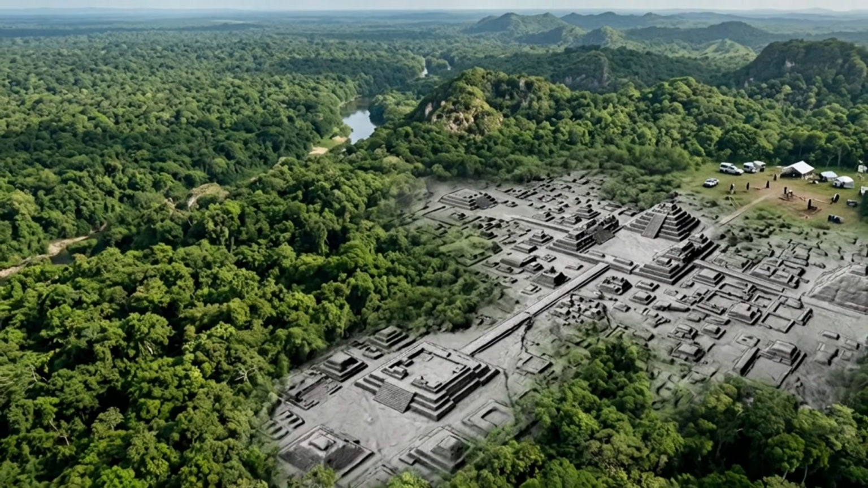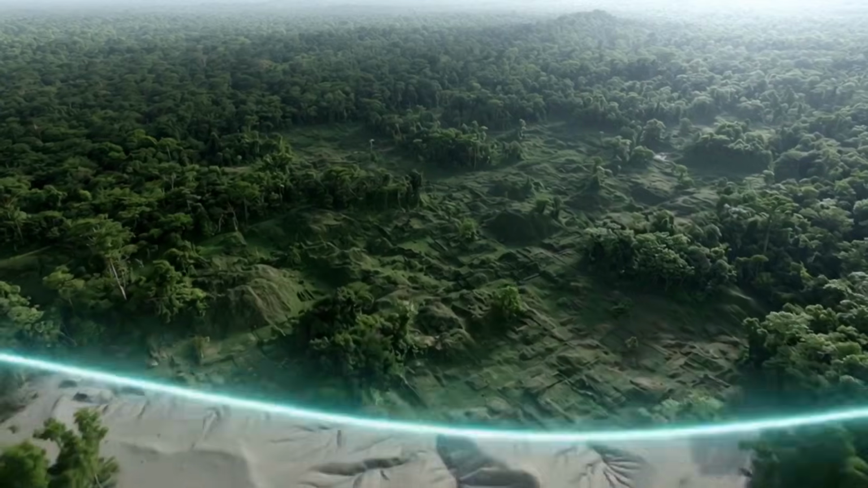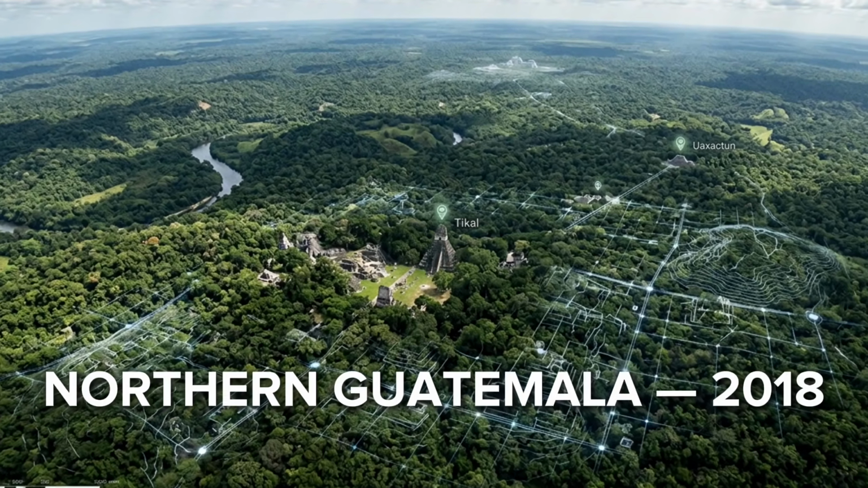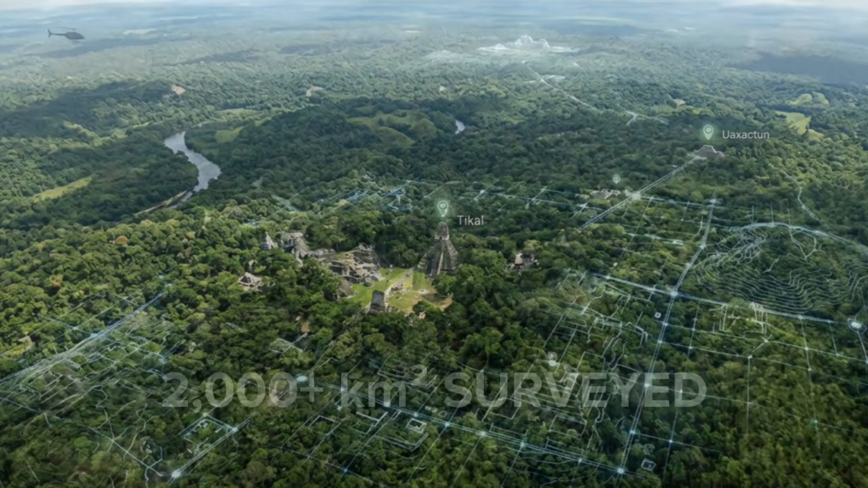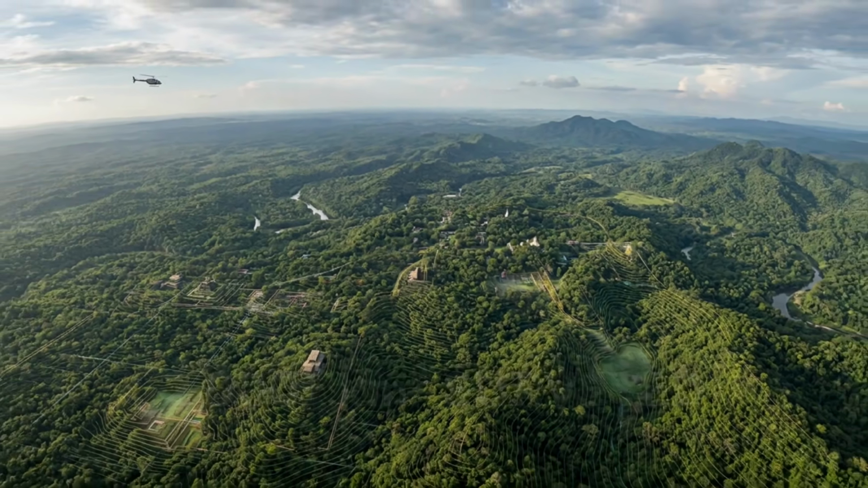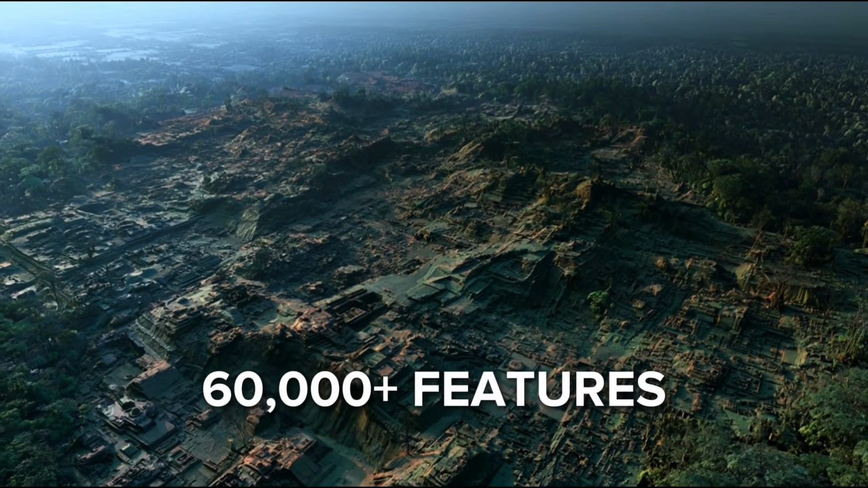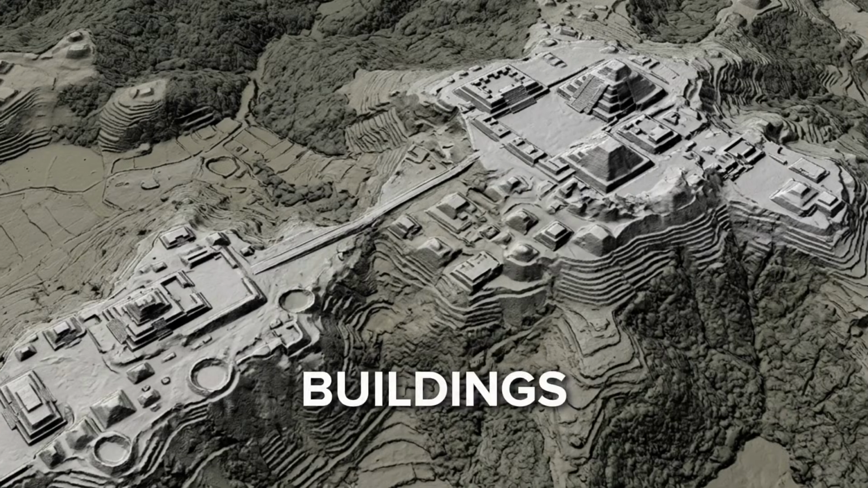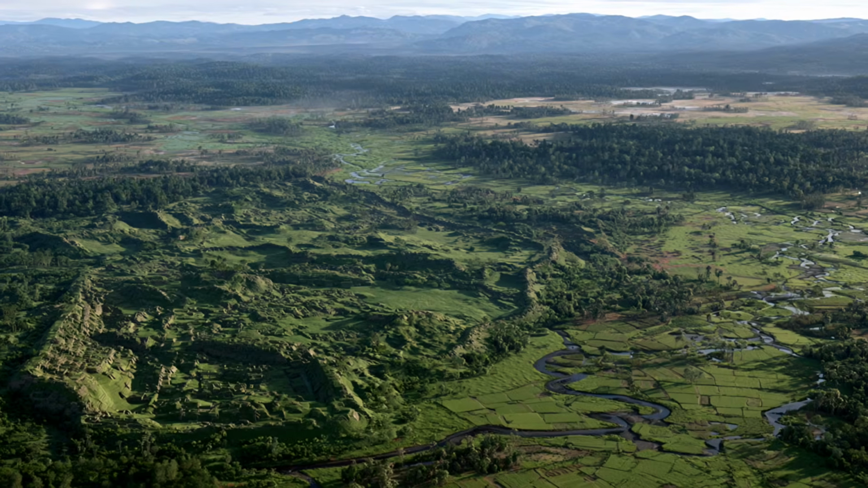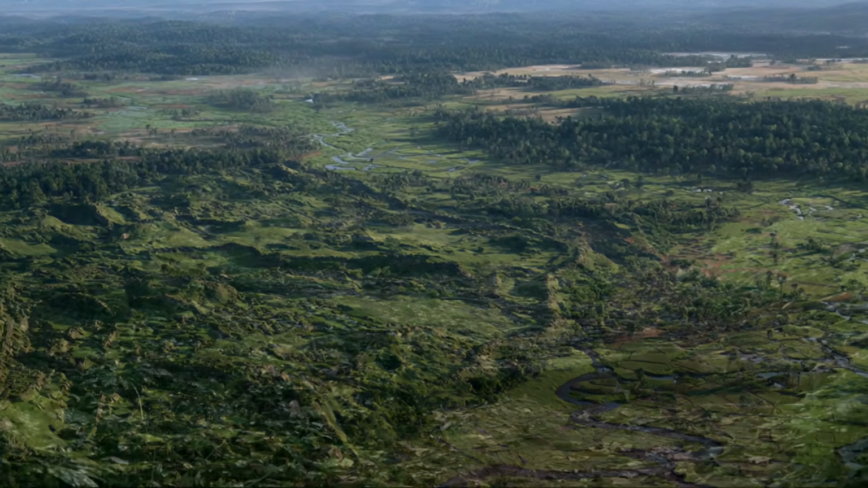Which raised a remarkable question. How much of the Maya world had been hiding in plain sight all along? In 2018, researchers published the results of a major LIDAR survey covering more than 2,000 square kilometers of northern Guatemala. The images revealed more than 60,000 previously undocumented archaeological features: buildings, terraces, roads and causeways, defensive works, canals, and other modifications carved into the landscape.